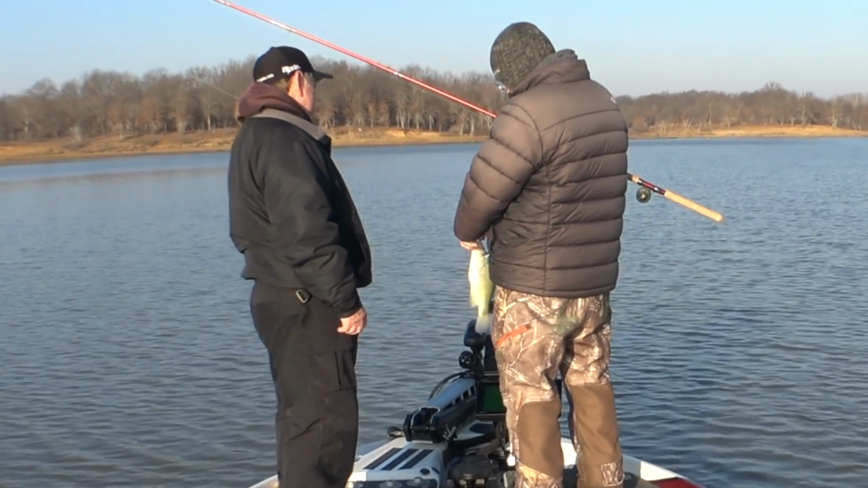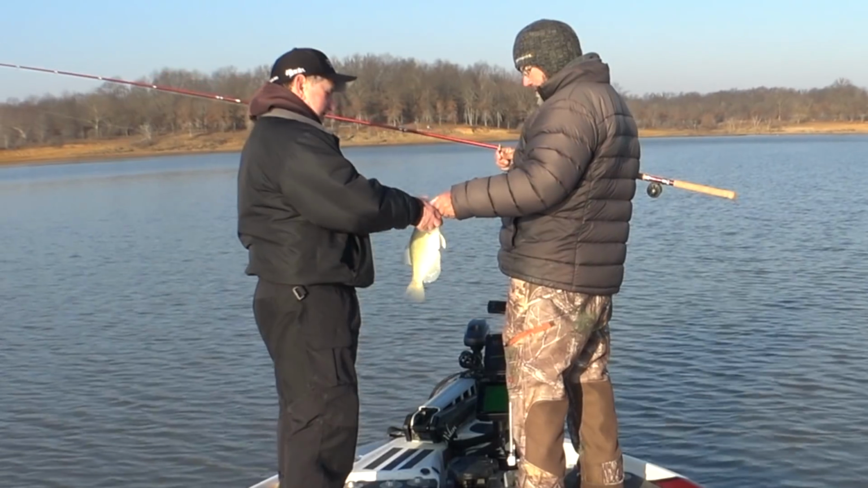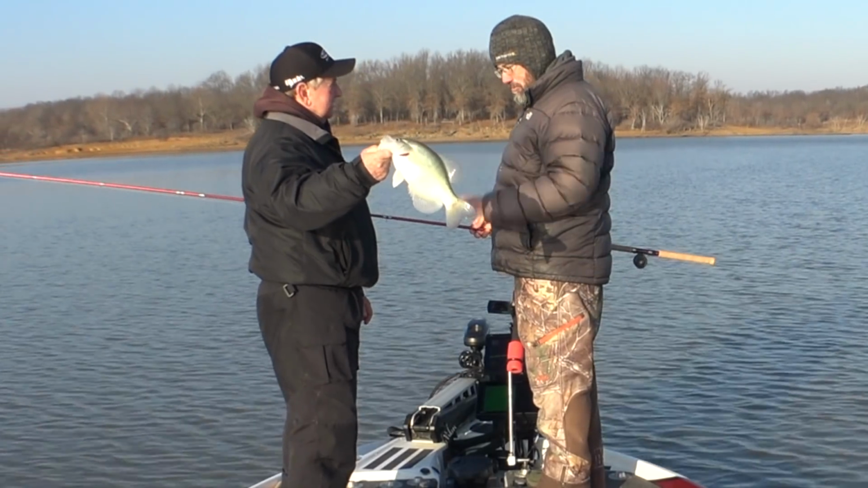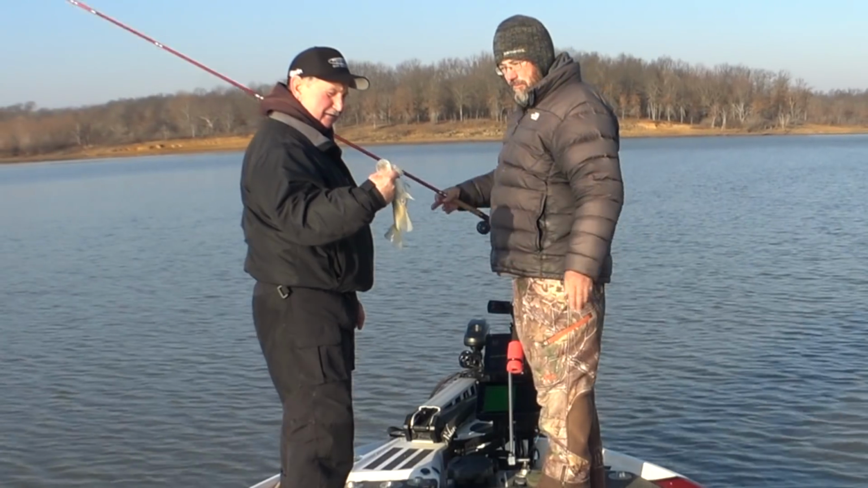Sweet. Not a giant, but it's a good one. It's a real good one. That's a nice fish. So I'm remembering in my head there, I had to hold the jig steady. The fish was a little bit further down, and that's twice that's worked.